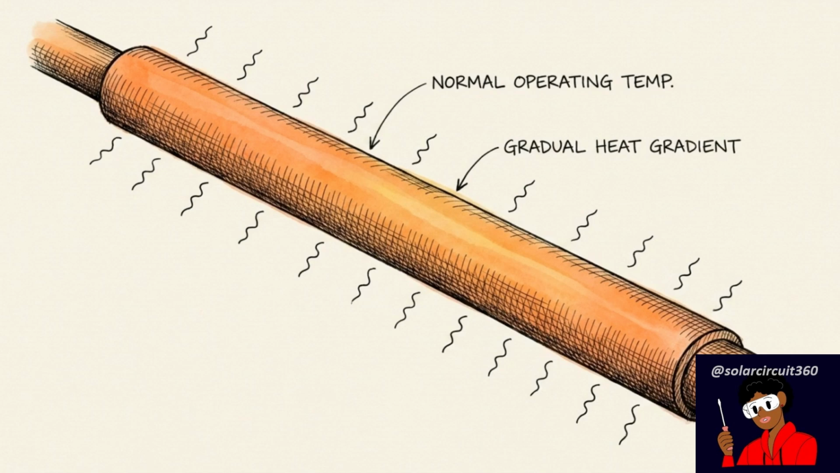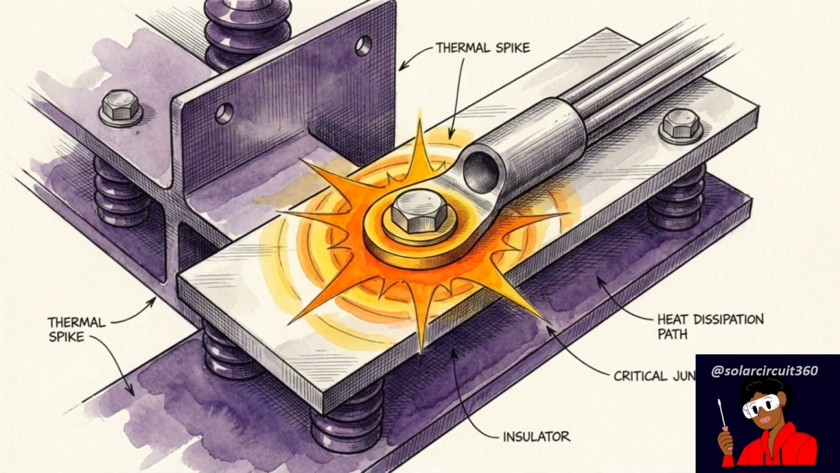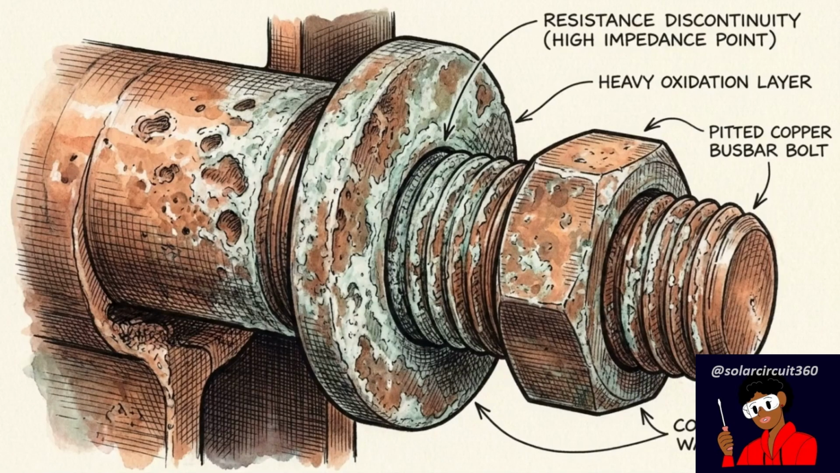Normal thermal behavior appears as uniform warming, a gradual heat gradient along the length of the cable that proves energy is distributing as intended. Sharp thermal spikes at specific lugs, bus bars, or fuse holders indicate a departure from normal operation. These localized hotspots represent a resistance discontinuity.